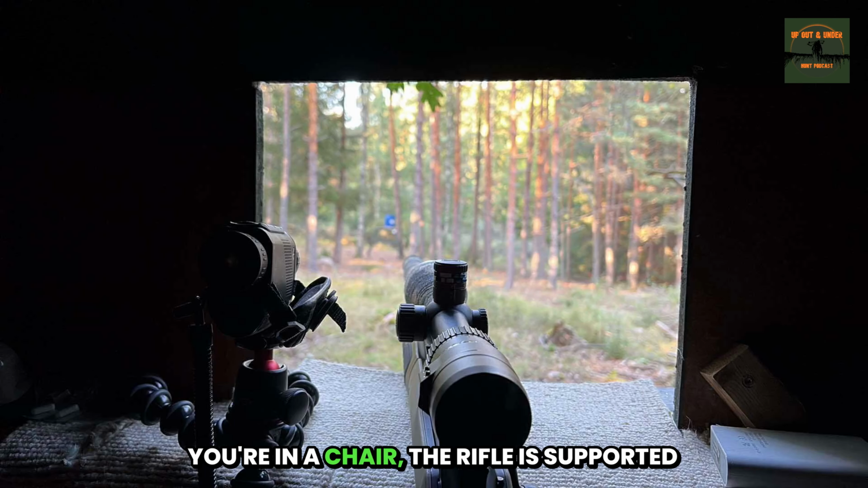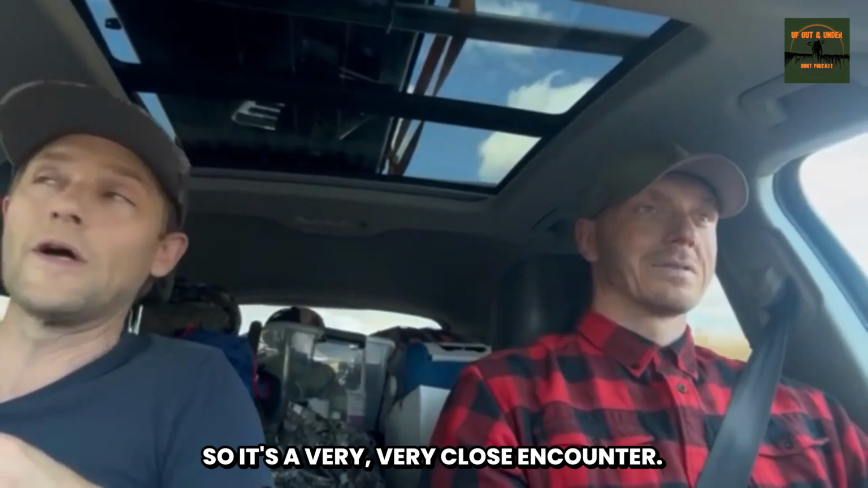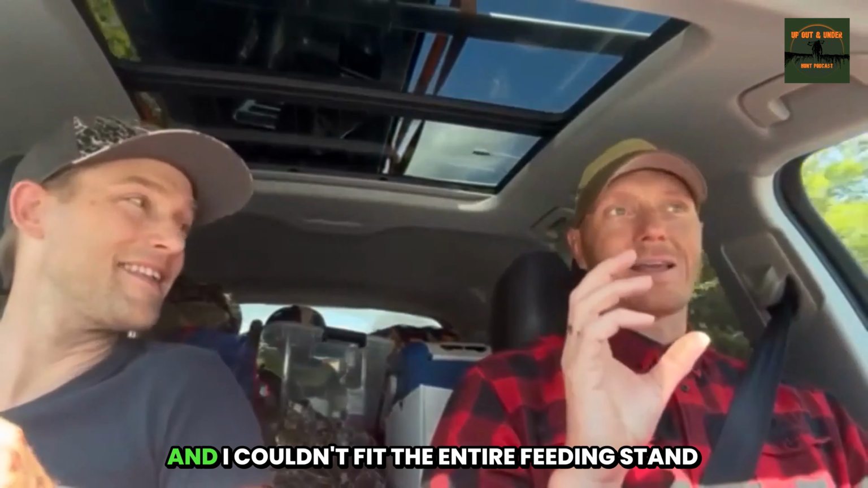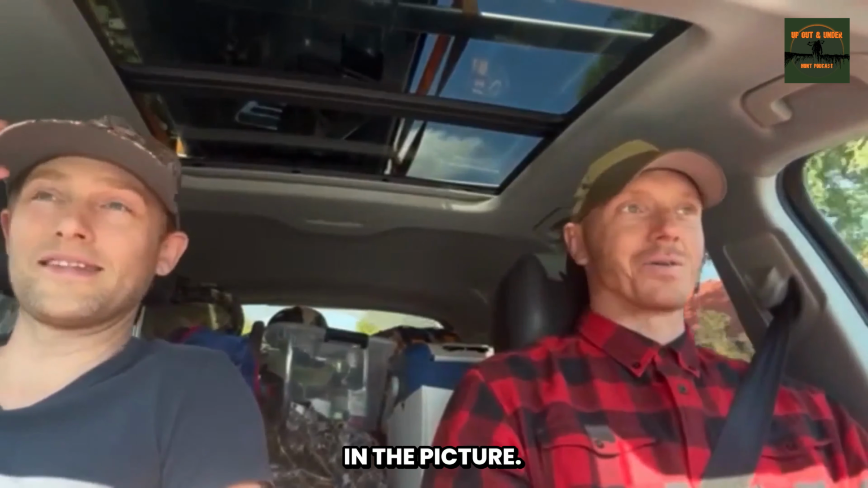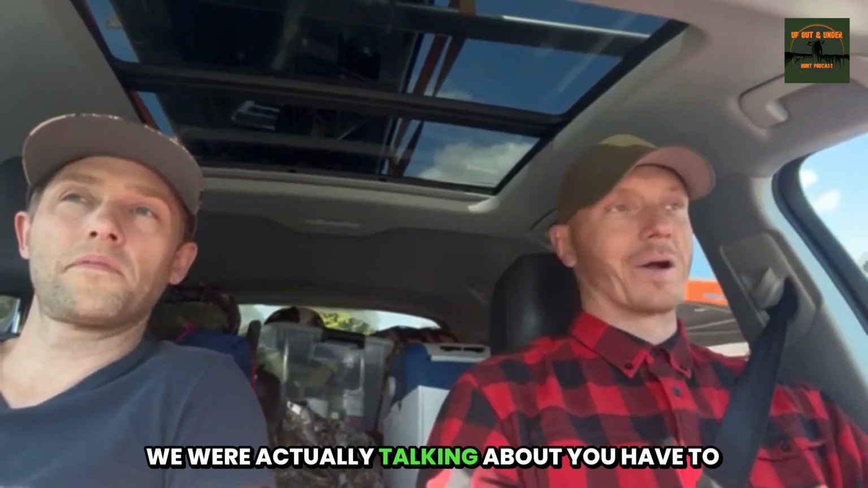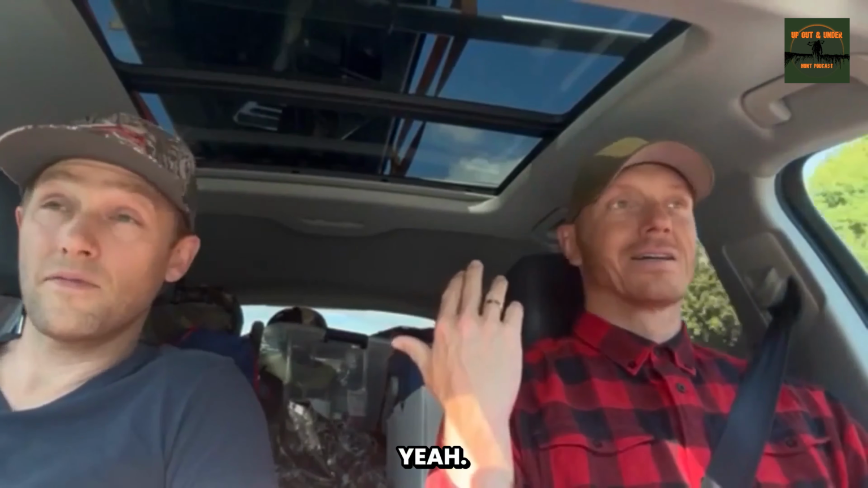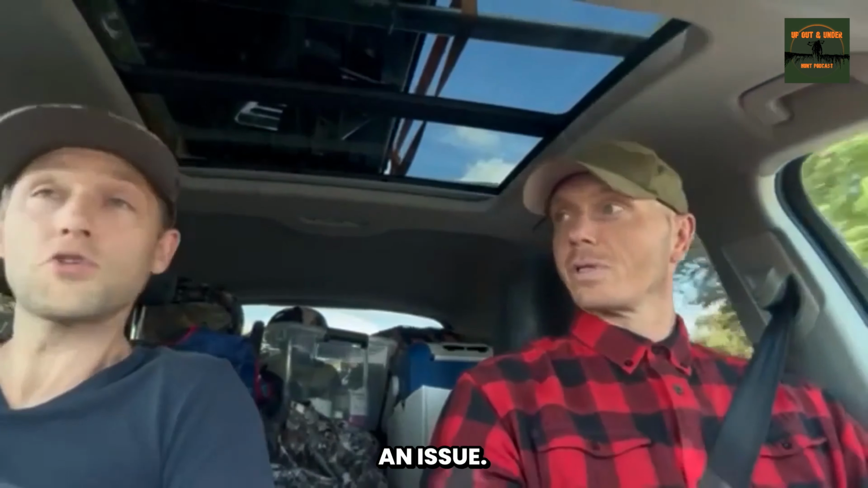You're in a chair, the rifle is supported, and the distance is 40 meters or less, right? So it's a very, very close encounter. Both my rifle and thermal, it goes down to 3x. And I couldn't fit the entire feeding stand in the picture. No, it's an issue. So exactly, it was very close. Yeah. The distance for me was sub 30 meters. We were actually talking about how you have to be extremely quiet, but you could move the box further away. And then it would actually probably be better because shooting is not an issue.